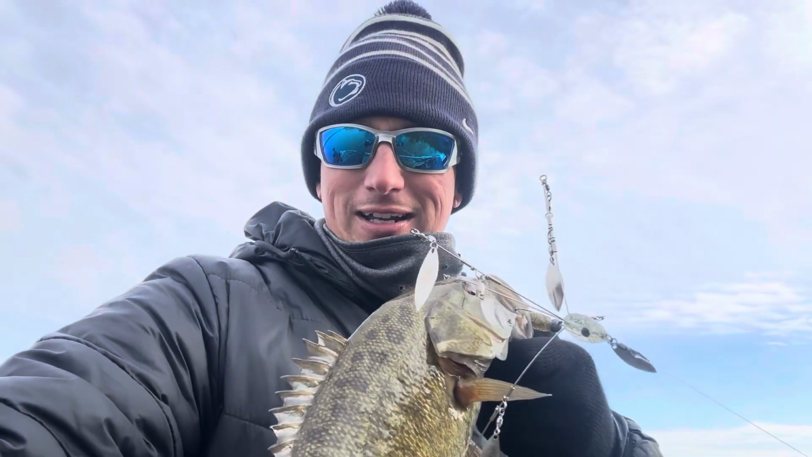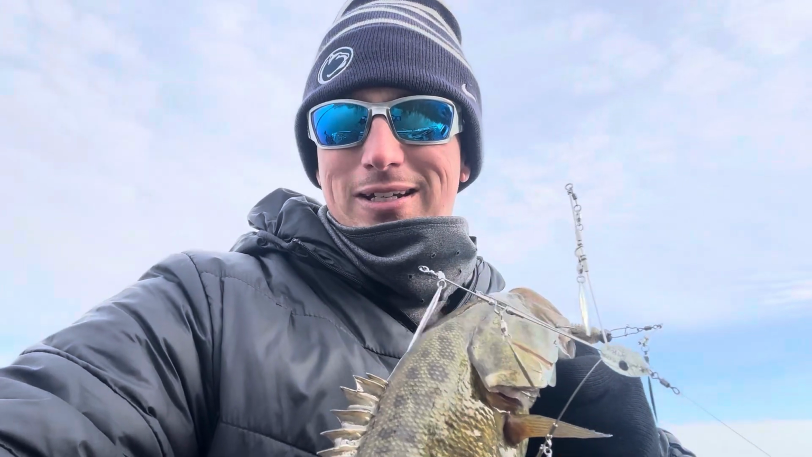That's probably the biggest one I've caught today, though. See that guy right there? It's on a Brown Dog Tackle. My buddy Ian Renfrew makes it up at Oneida. So if you're looking for a good A-rig, check that one out. But let's get back out in the water quick.